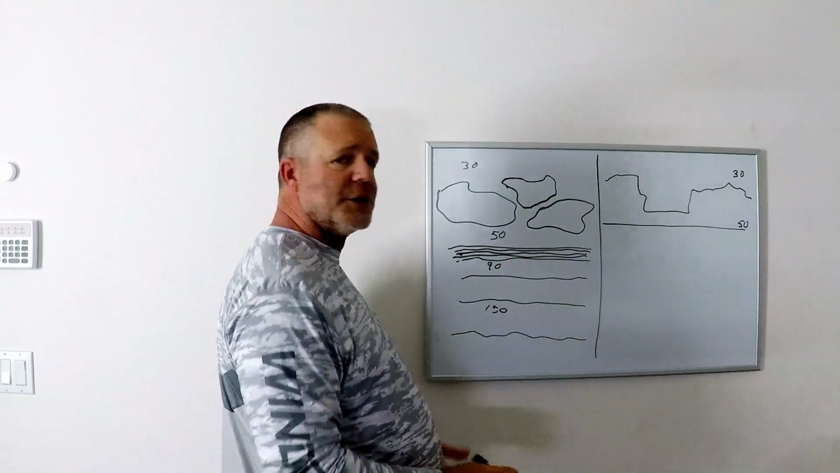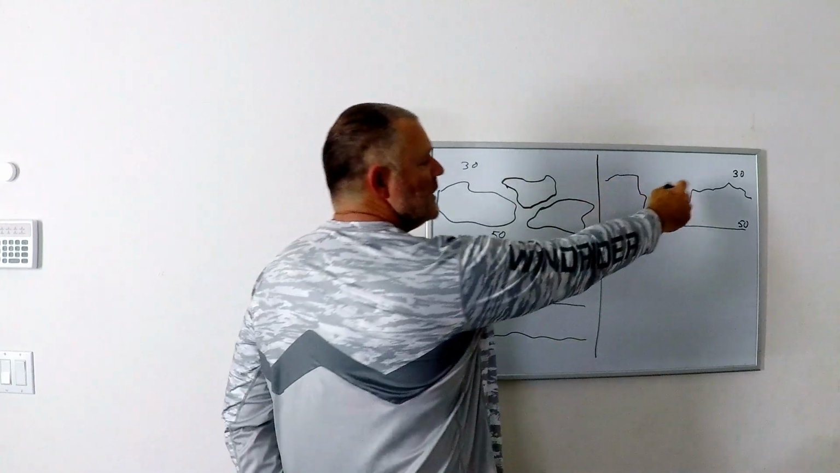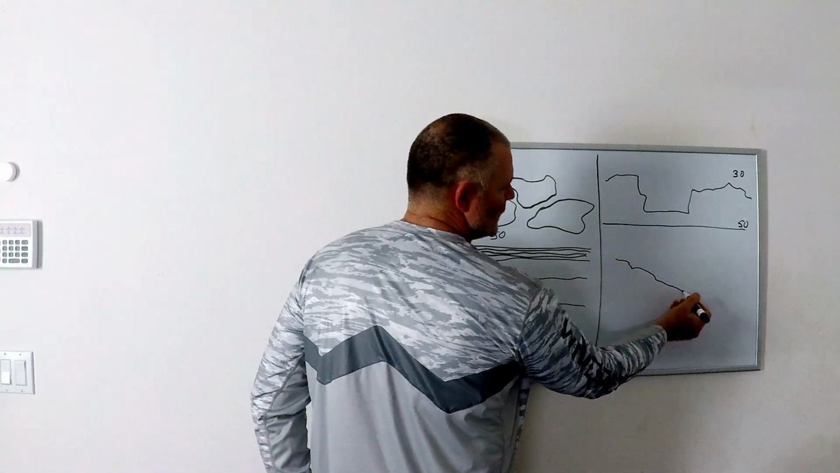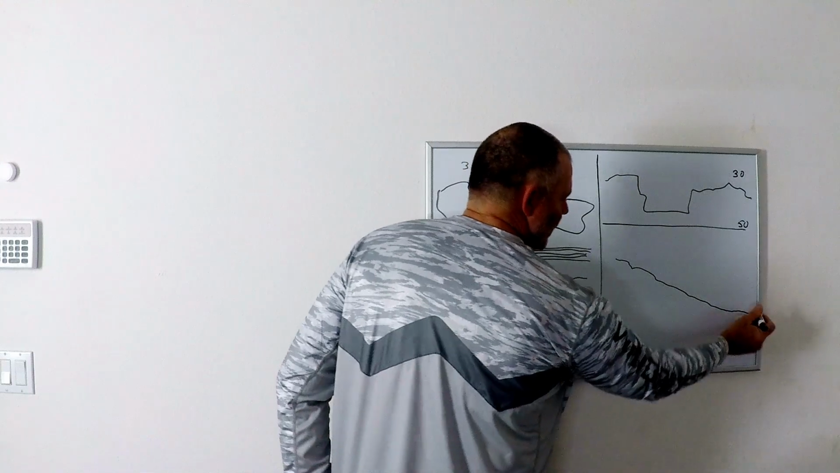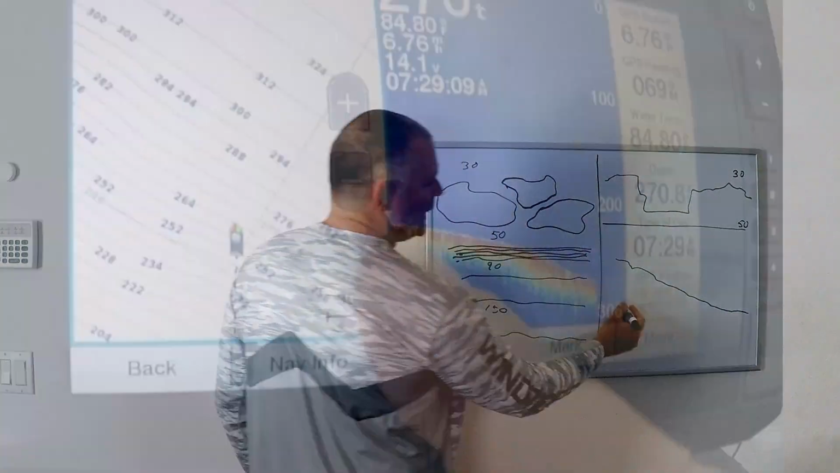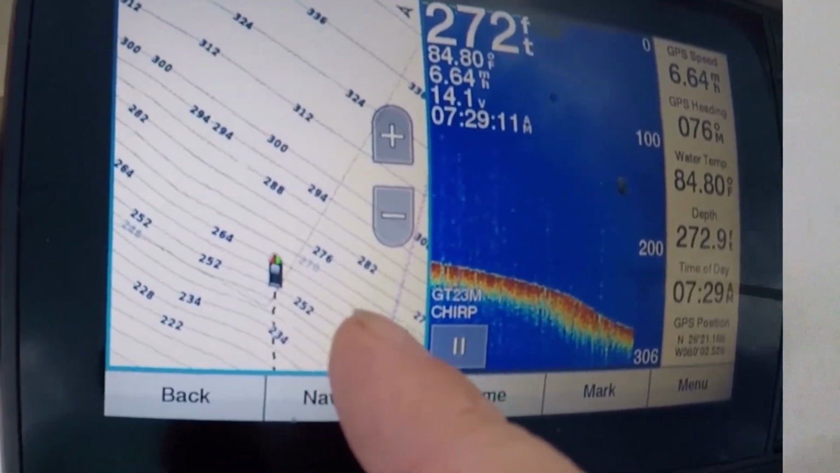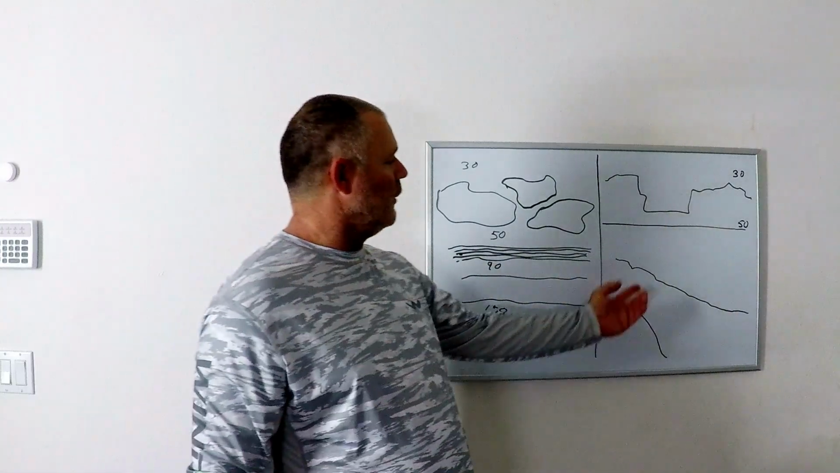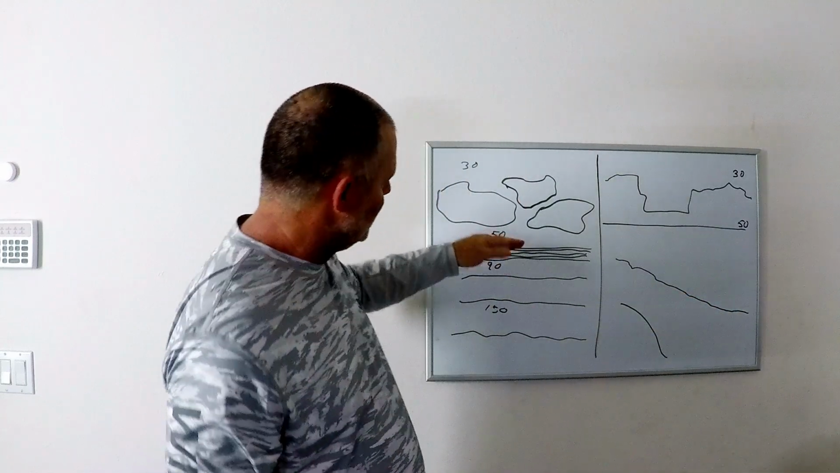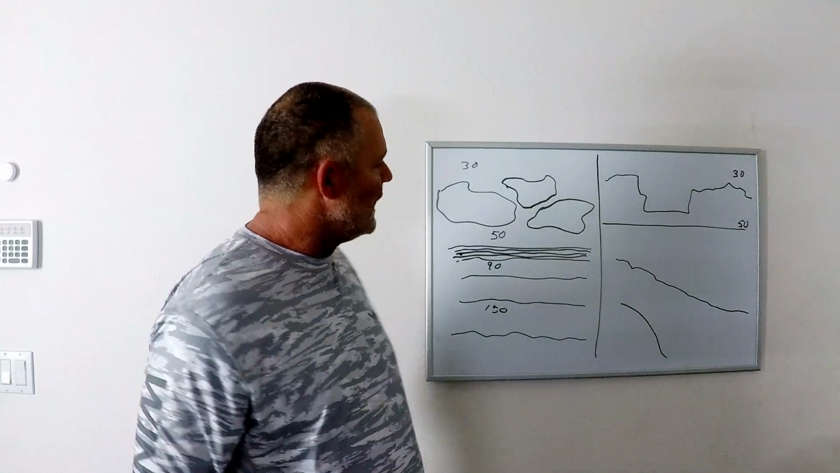Out here, you're not going to really see any defined structure like that. You will maybe see a little bit, but it's more than likely going to look like that on your GPS. Now, if your boat is going fast, it is going to look like a sharp drop-off. The slower you go, the less of a drop-off it will look like, and the more of the reality of how much of a descent it's giving you.